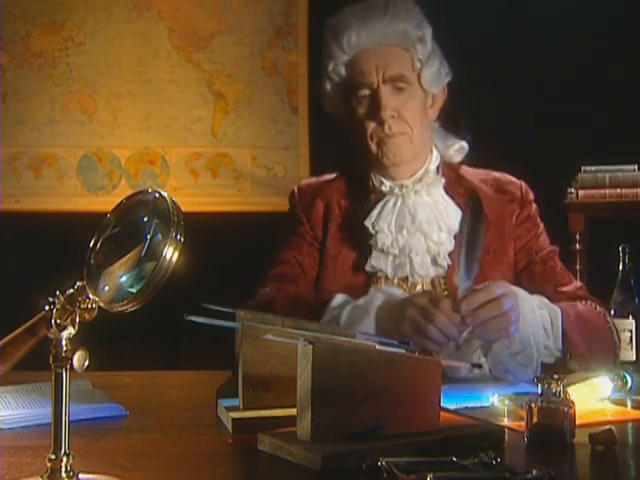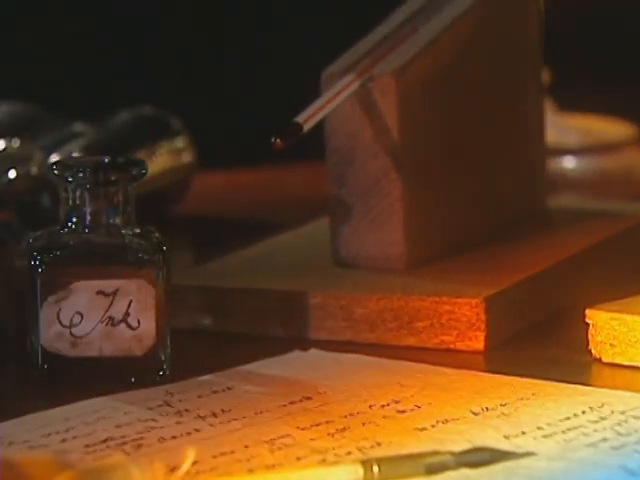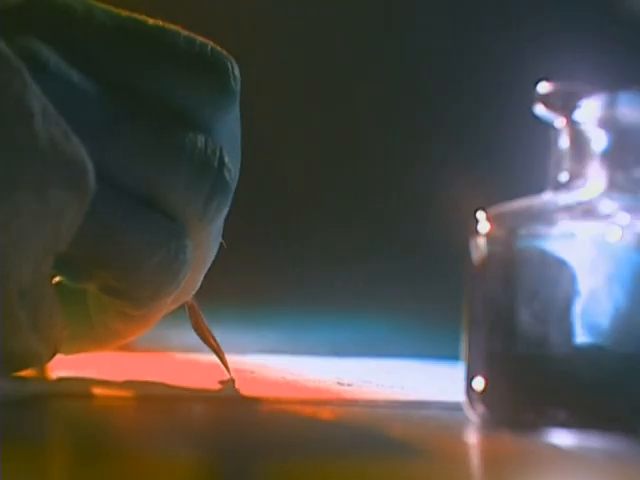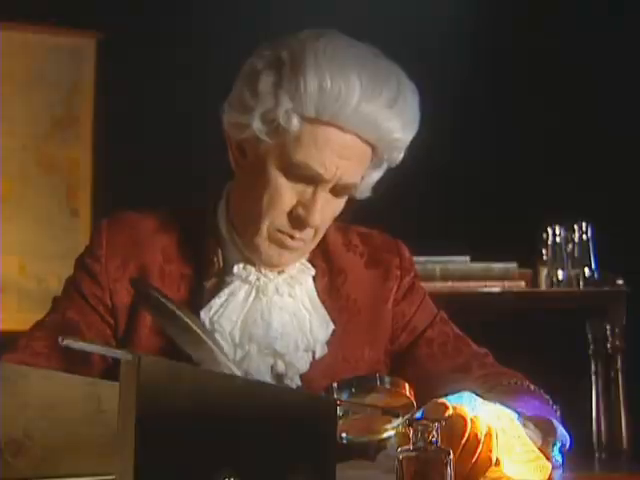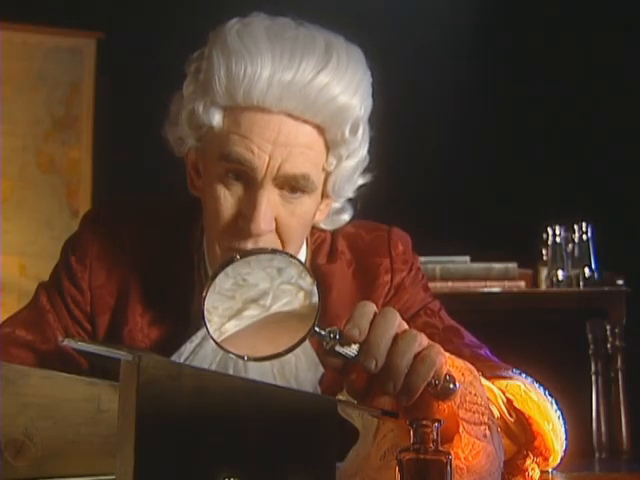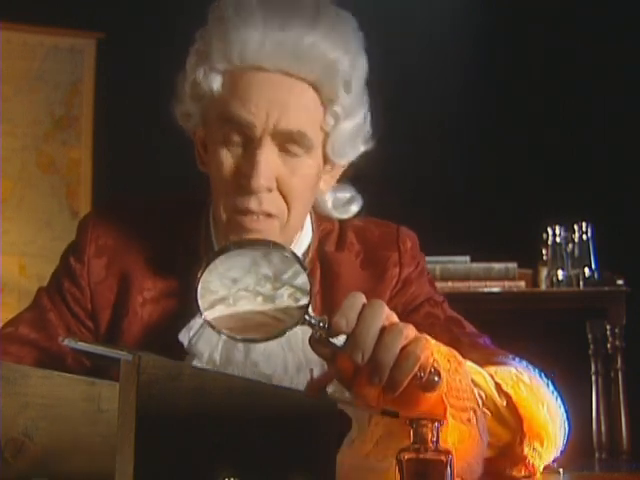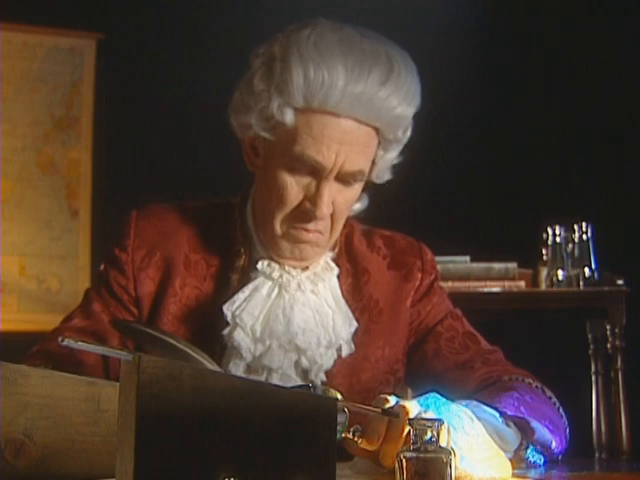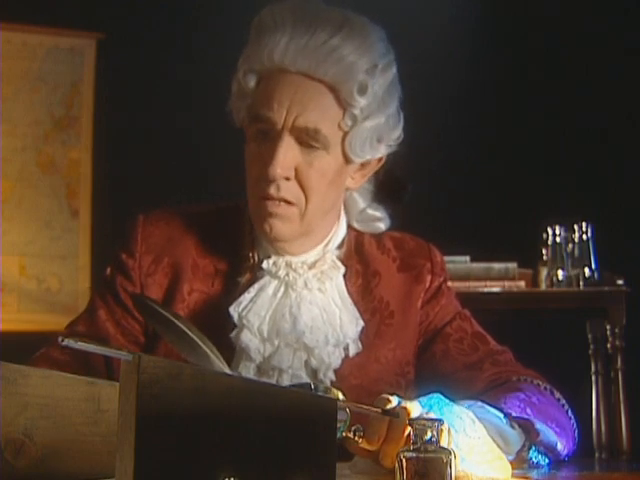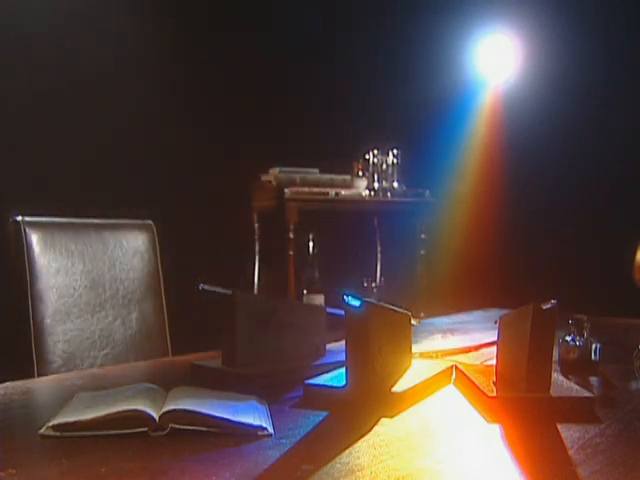After noticing this pattern, Herschel decided to measure the temperature just beyond the red portion of the spectrum in a region where no sunlight was visible. To his surprise, he found that this region had the highest temperature of all. Herschel's experiment was important because it marked the first time that someone demonstrated that there were types of light that we can't see with our eyes. What Herschel had discovered was a form of light beyond red light, now known as infrared radiation.